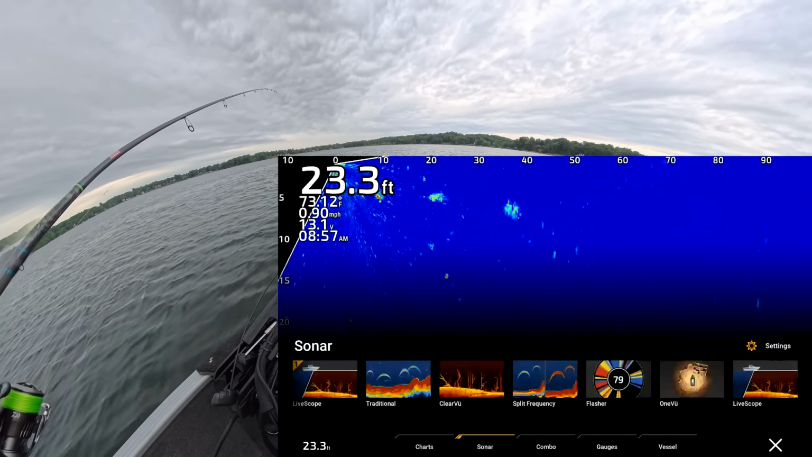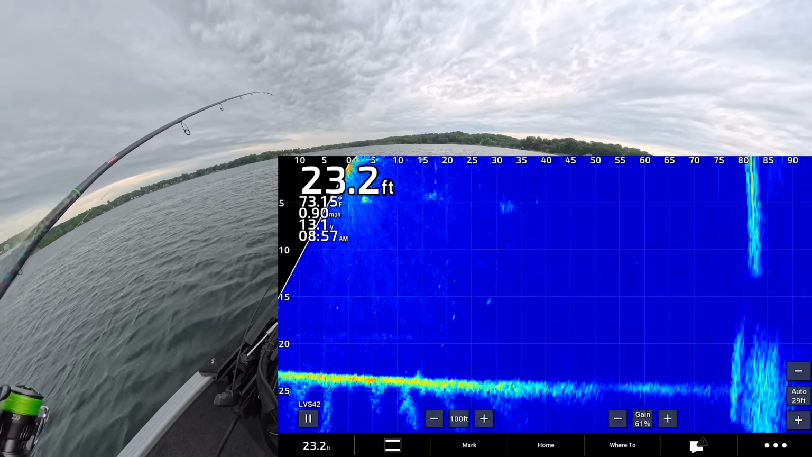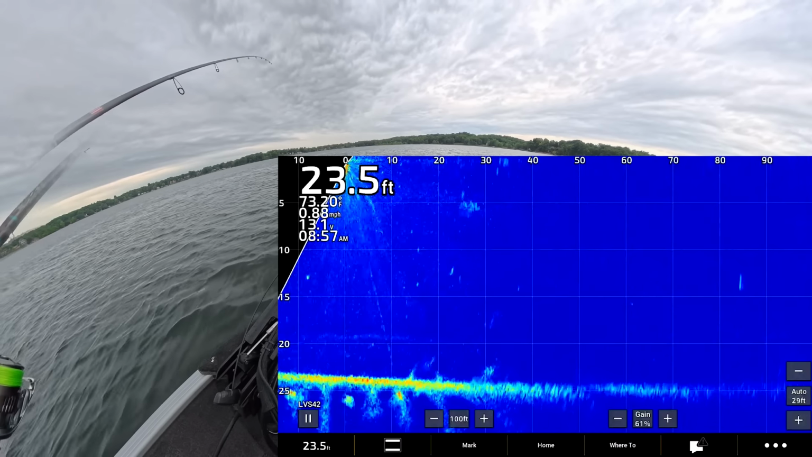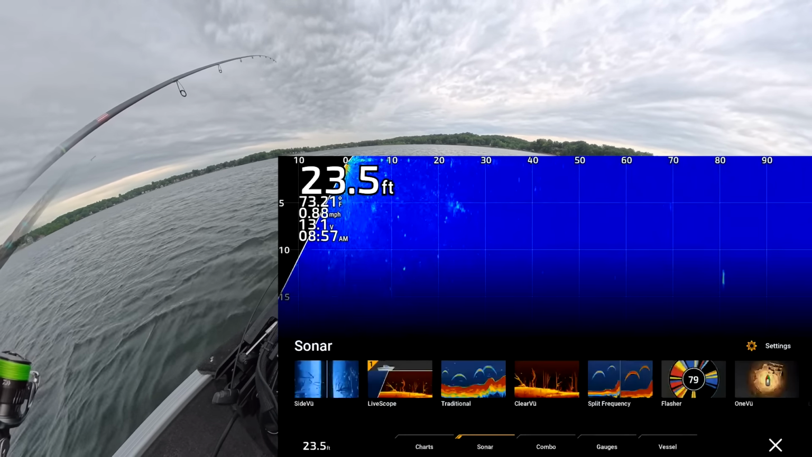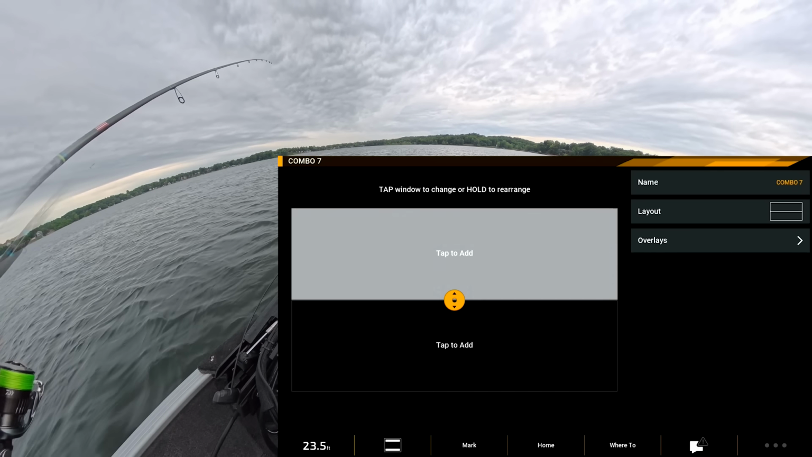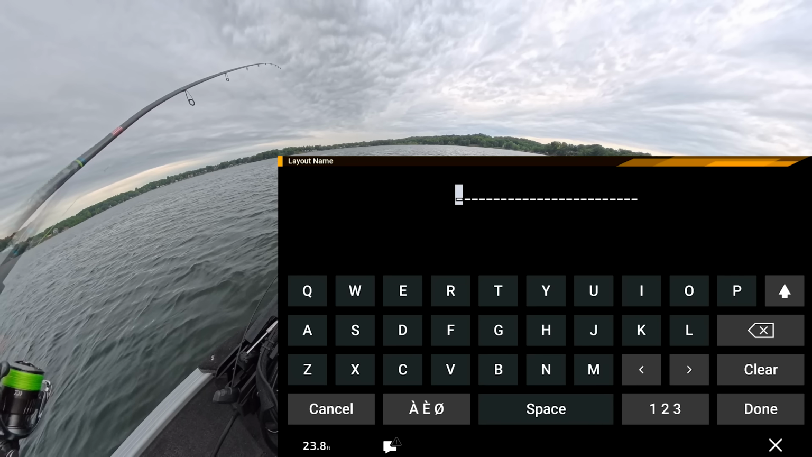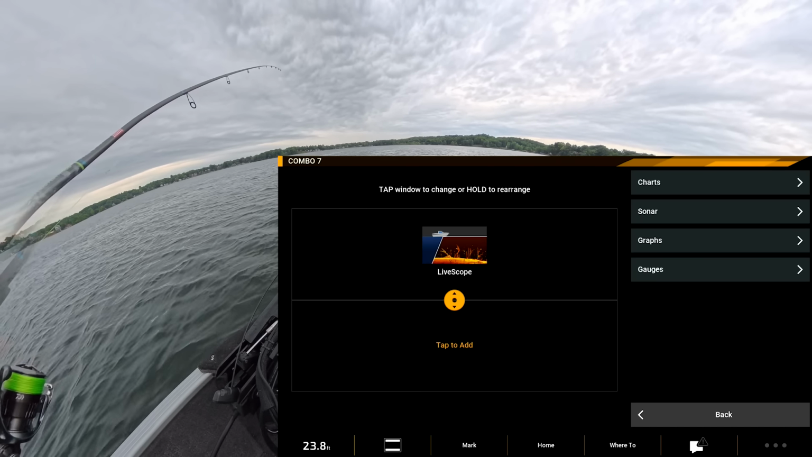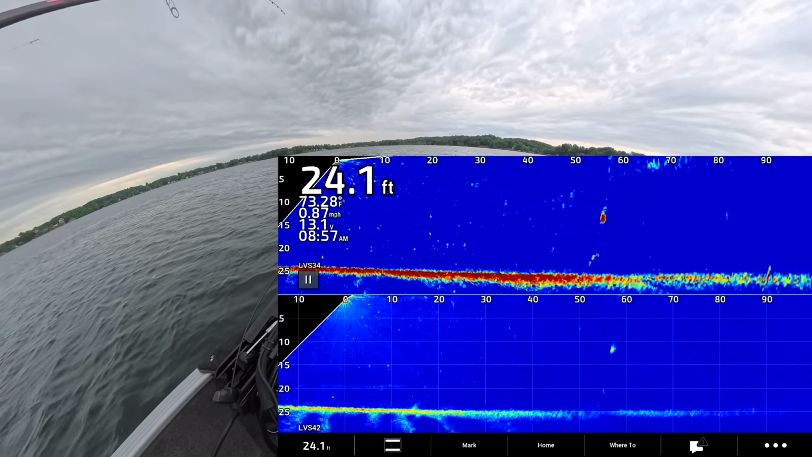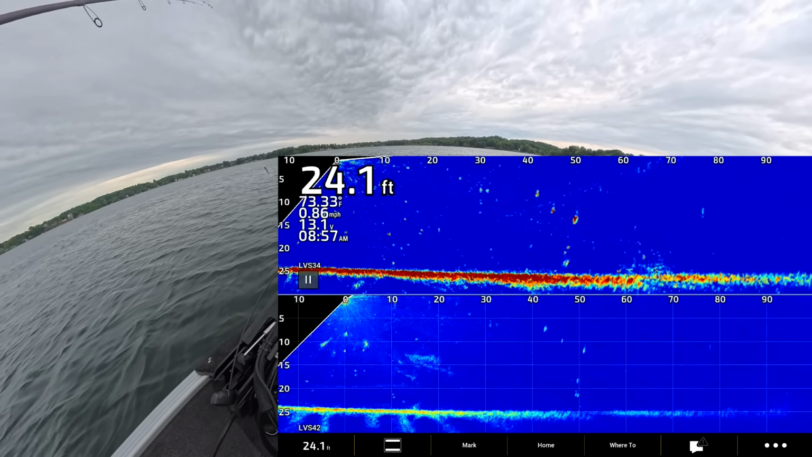We're gonna go this Livescope. Set that out to 100. Then we're gonna go combo, split screen, sonar, Livescope. All right, so now we got our 42 on bottom, 34 on top.